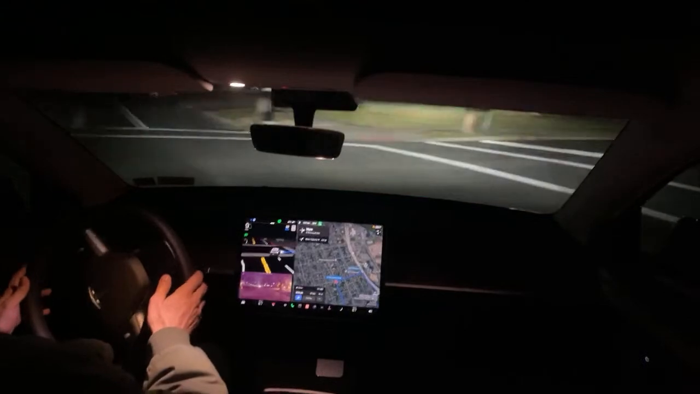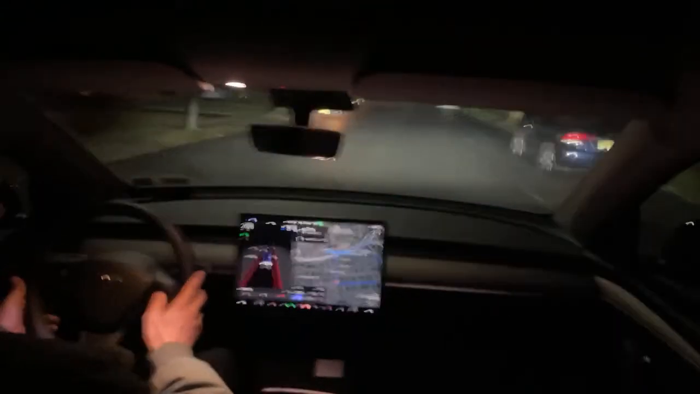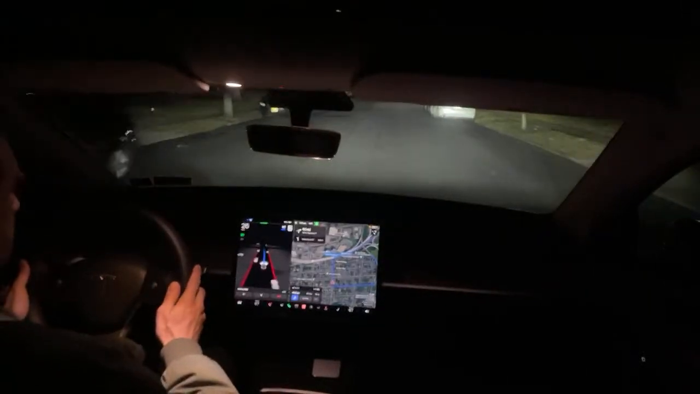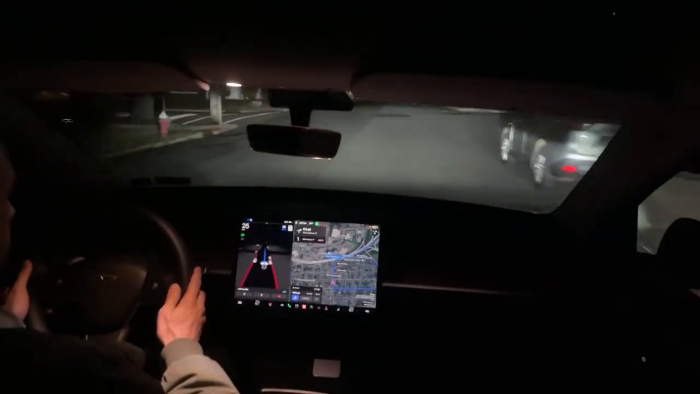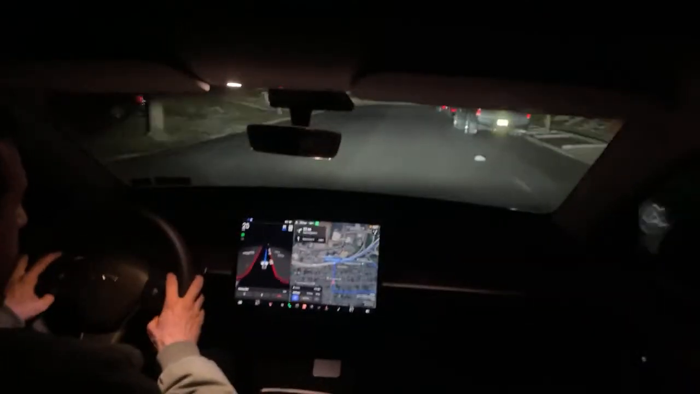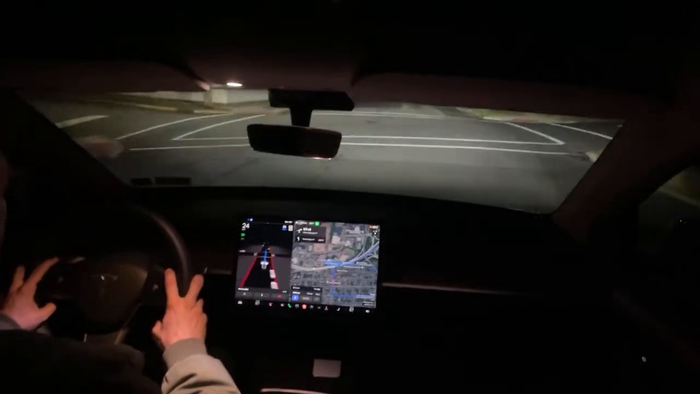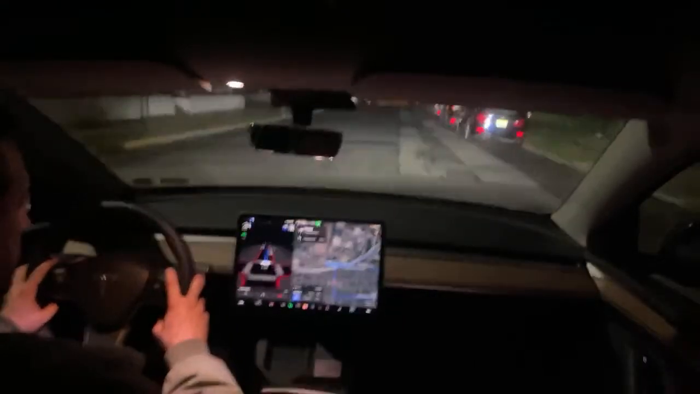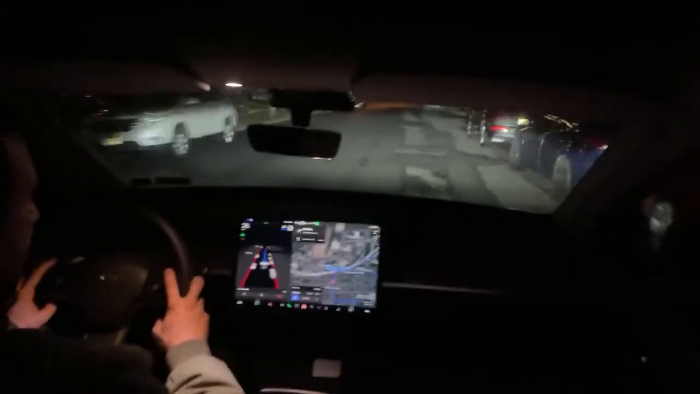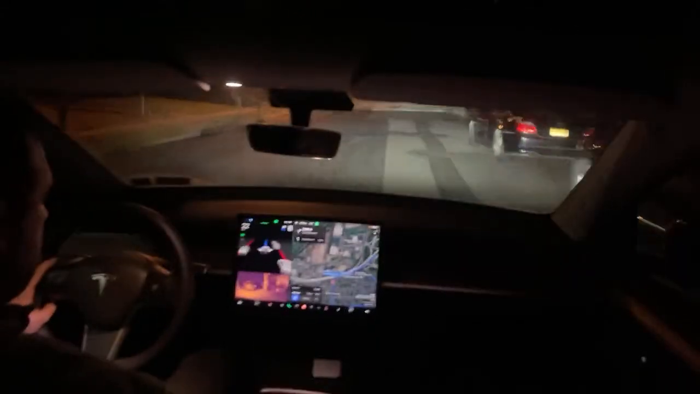All right. Now the reason why we were not in the right lane is because that was a bike lane. So we made that turn a little wide, but that's just what you're supposed to do. All right, we have another right-hand turn over here, and then we're going to get onto State Highway 17.